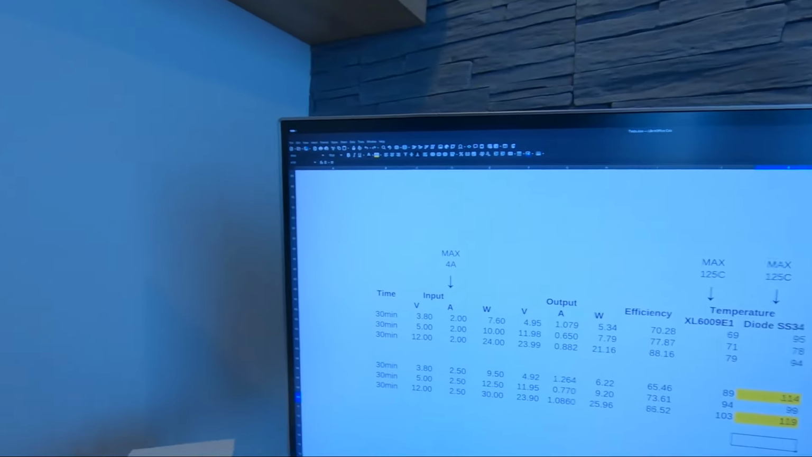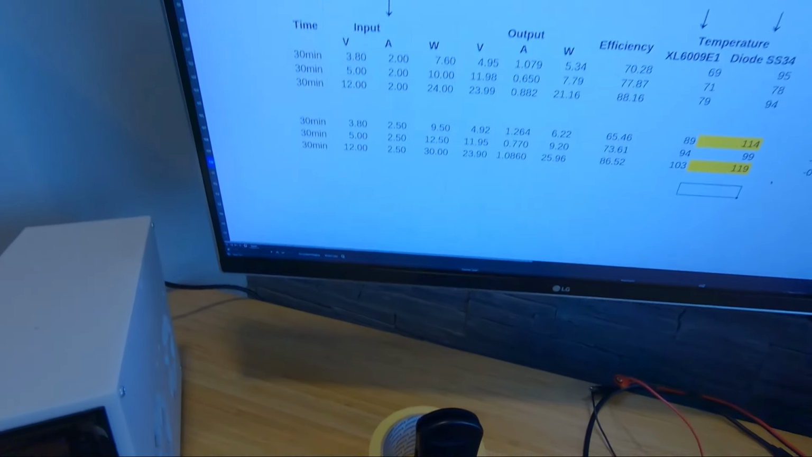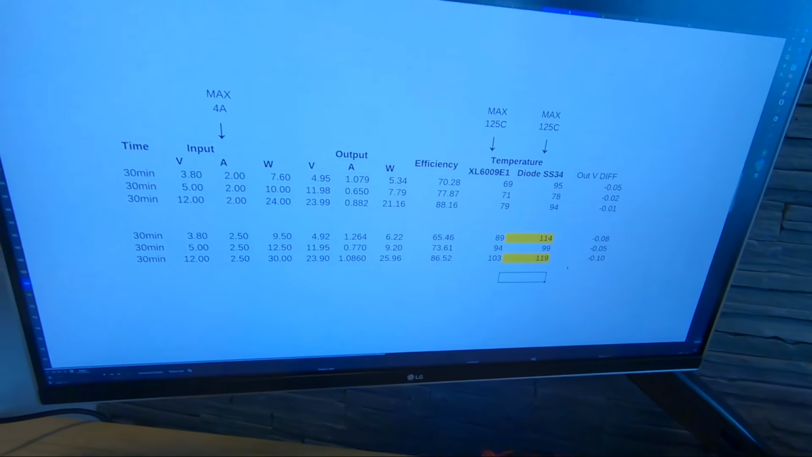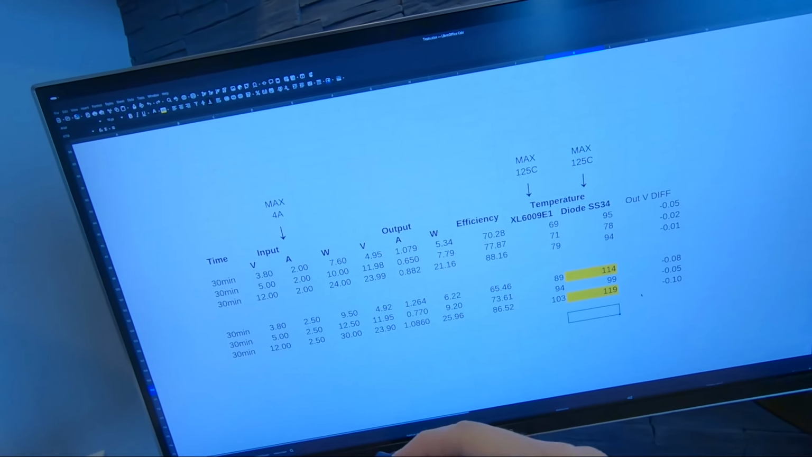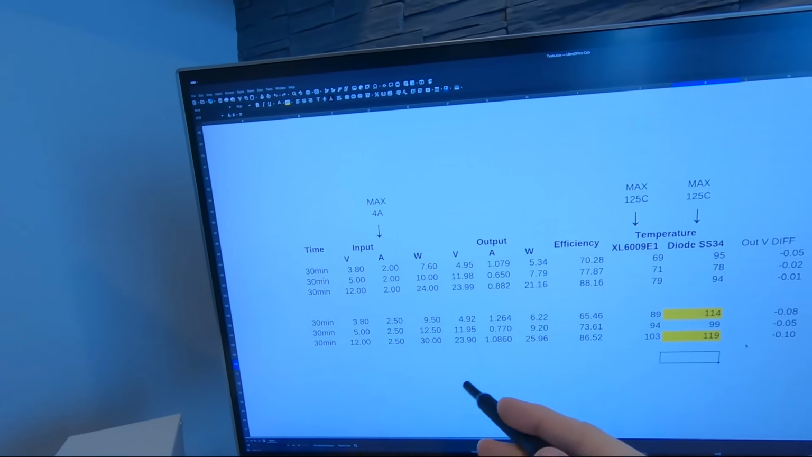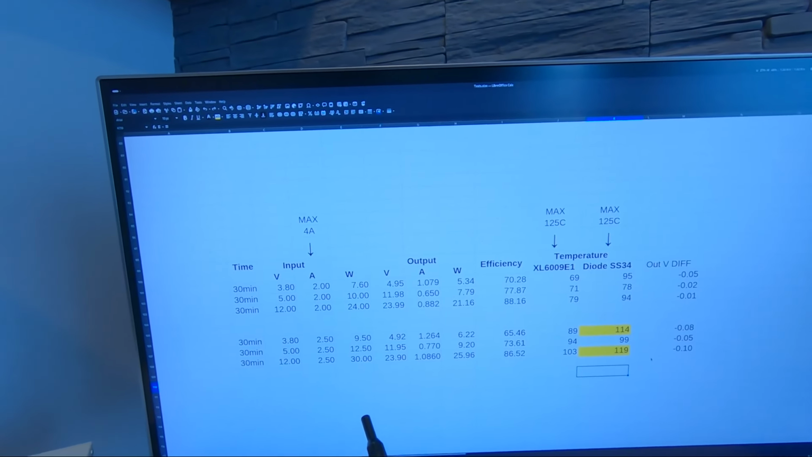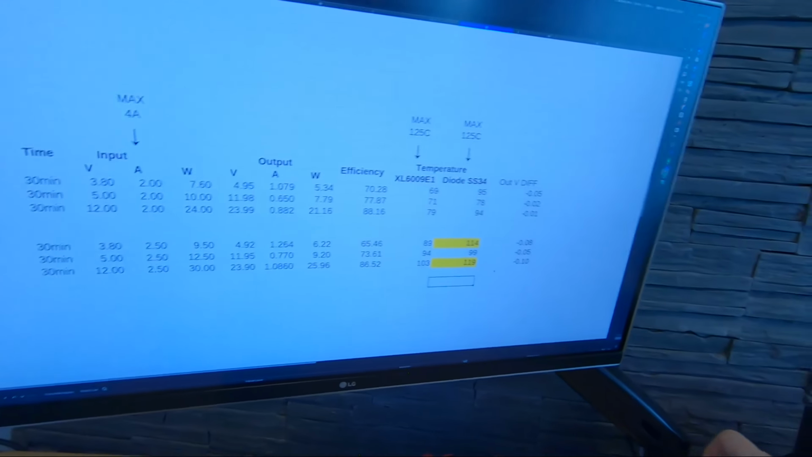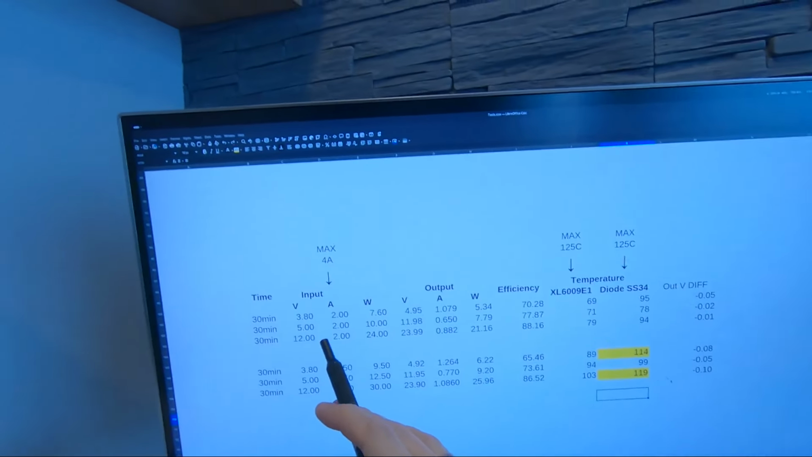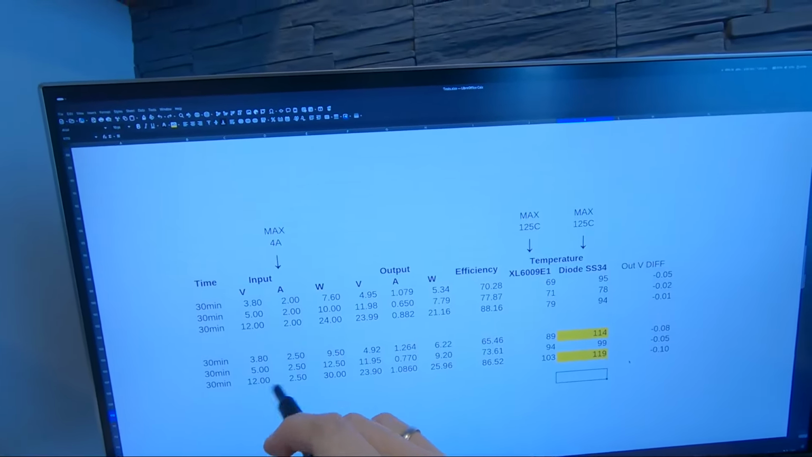So from these tests, what I see is the maximum limit on the PCB, which is open air without any enclosure. The limit is like maximum 2.5, but I would say like 2.3 amps on the input side, but in some cases the limit would be 2 amps, so there's not enough airflow.